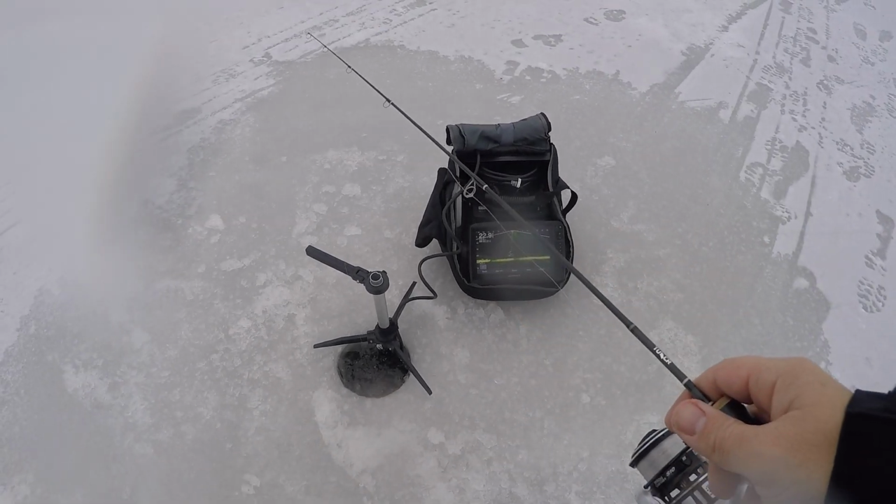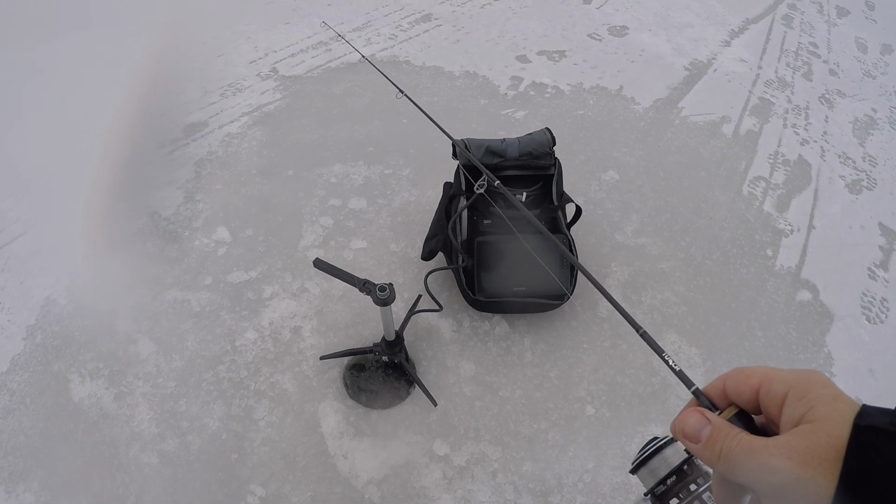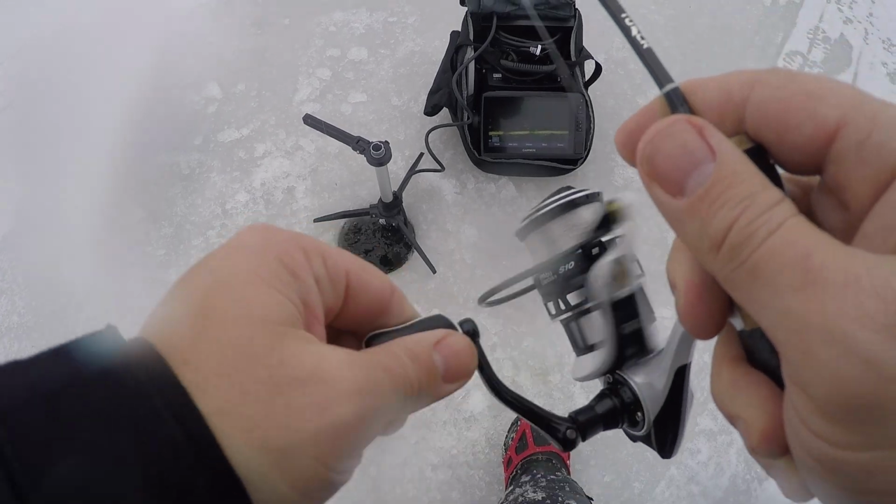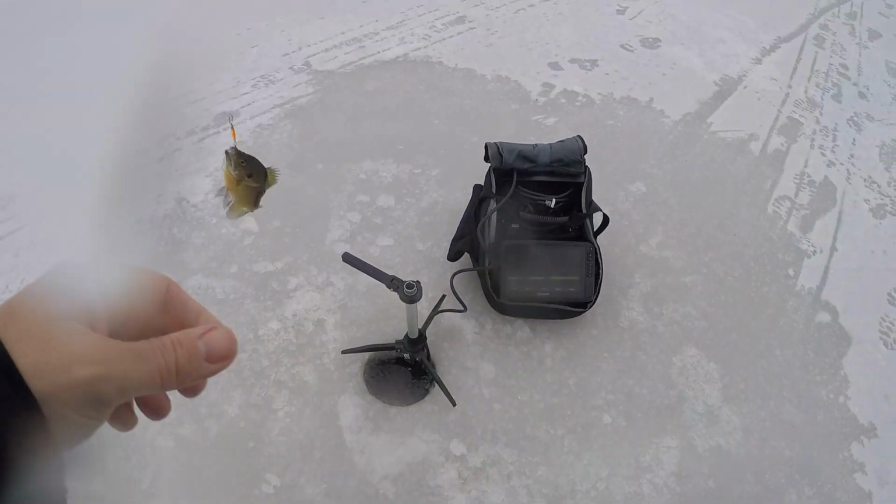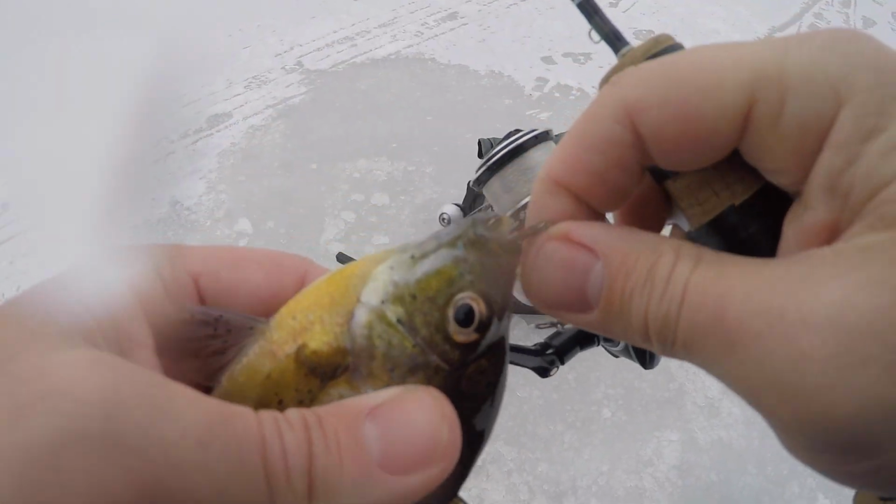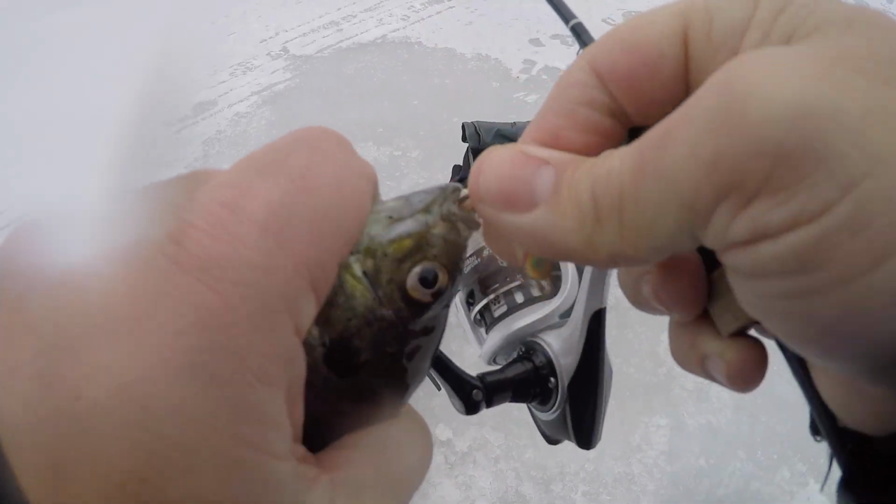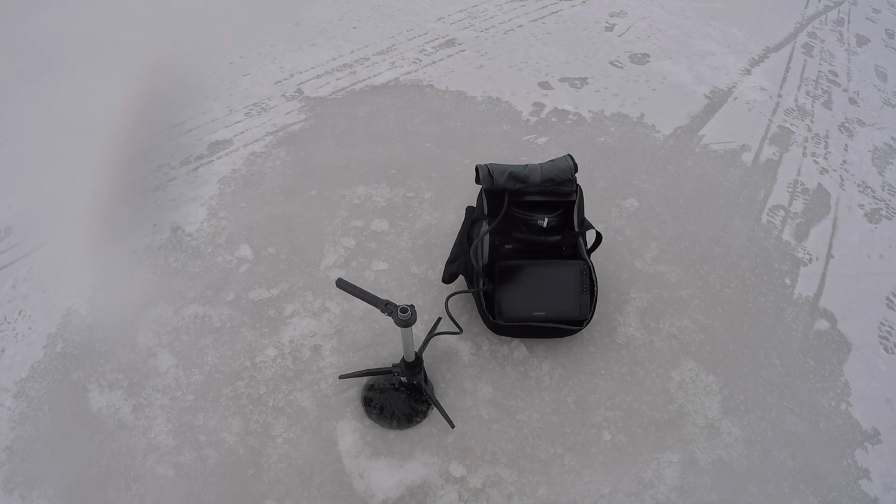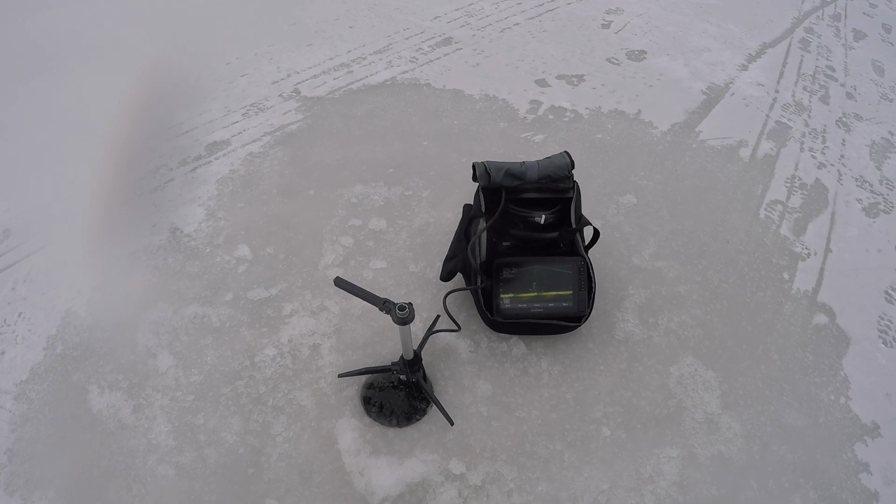Got a stack of fish down there right now. Bluegill. We might have to move. Got these guys like 10 feet off the bottom here.